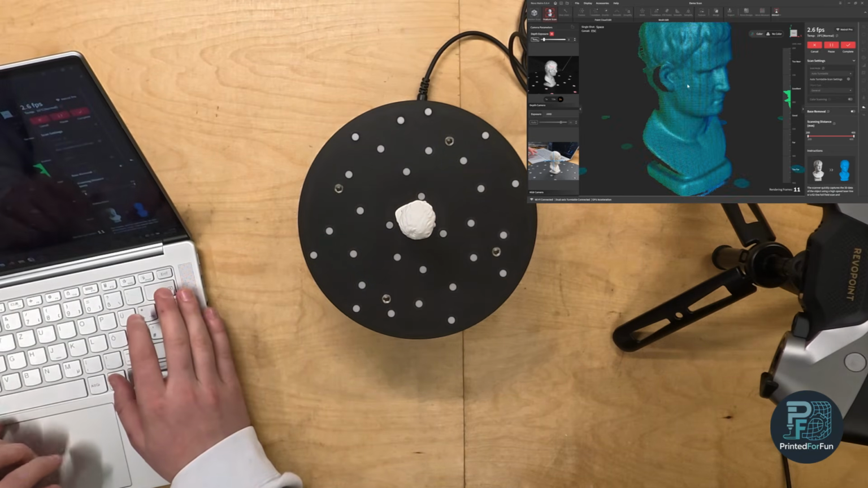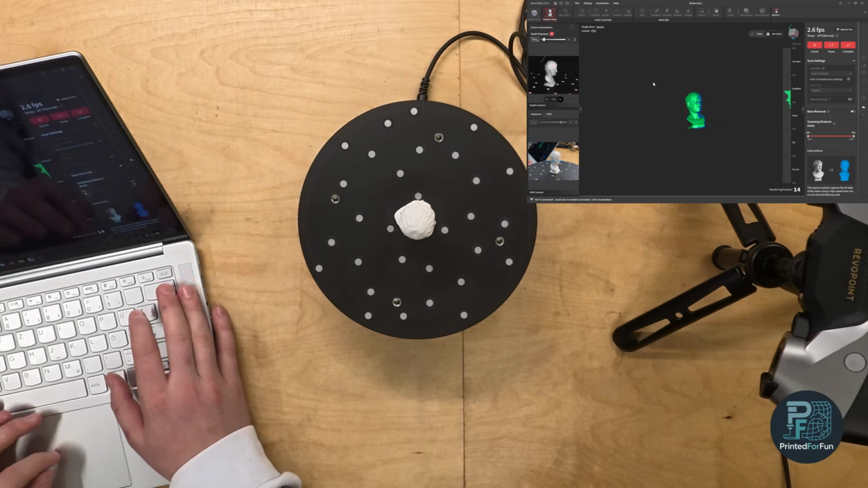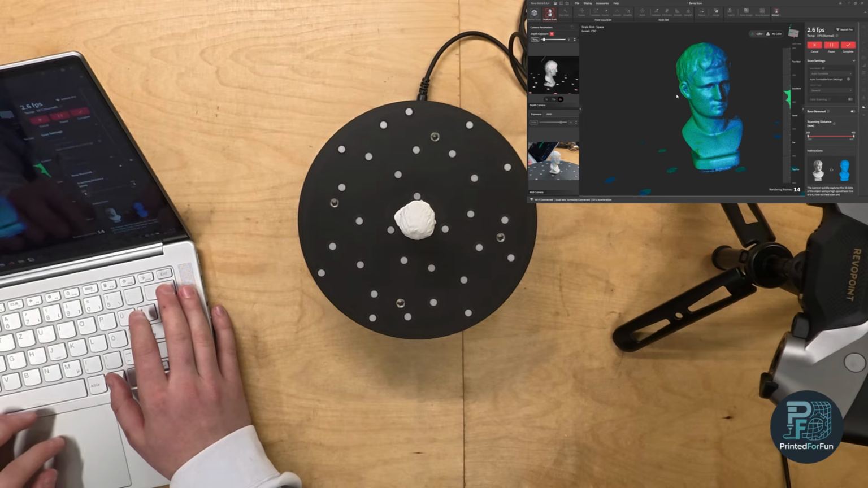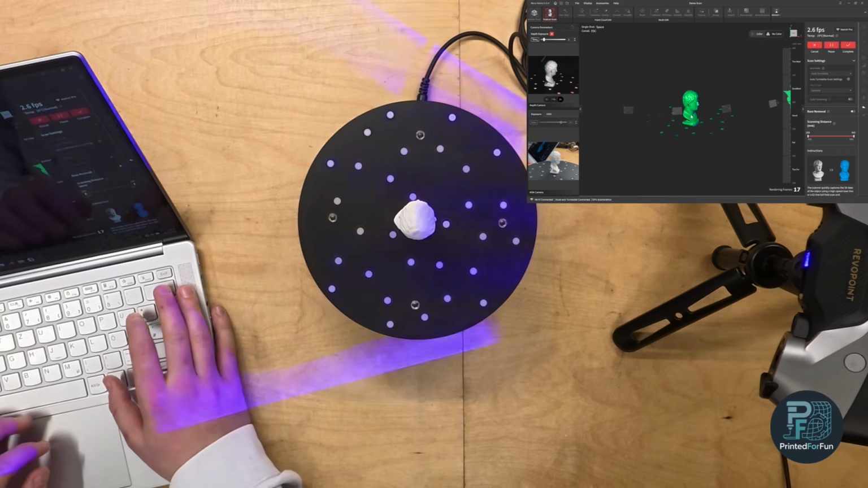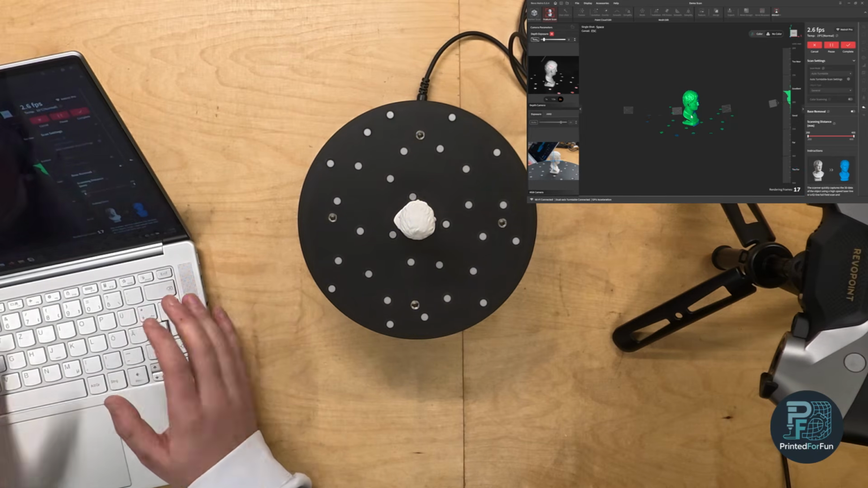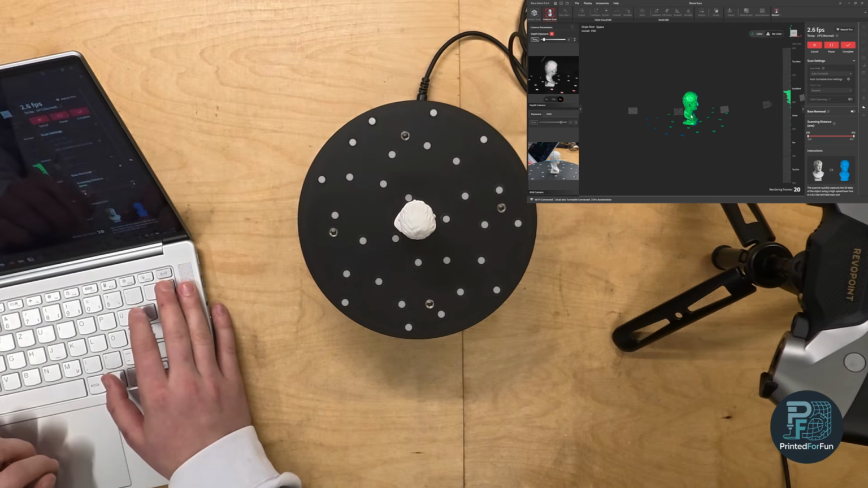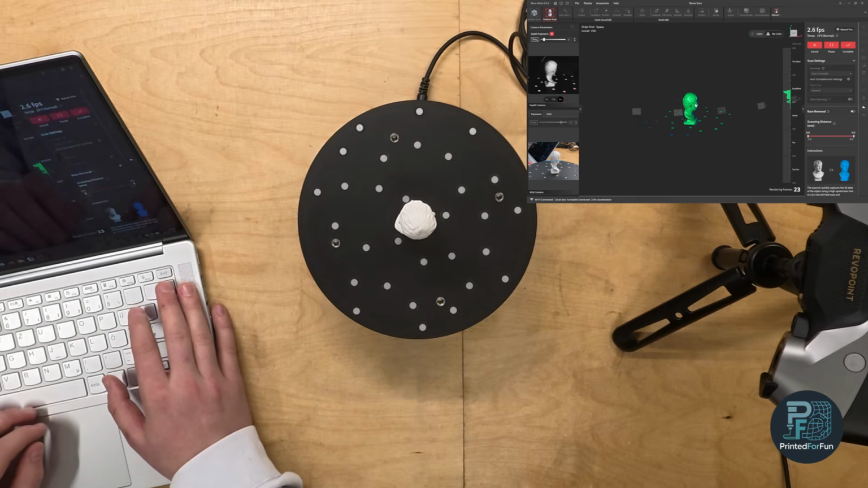From the first look, the details look quite nice, but of course the best impression will be seen when the scan is finished. I will let it scan, and then we will be back for the post-processing.